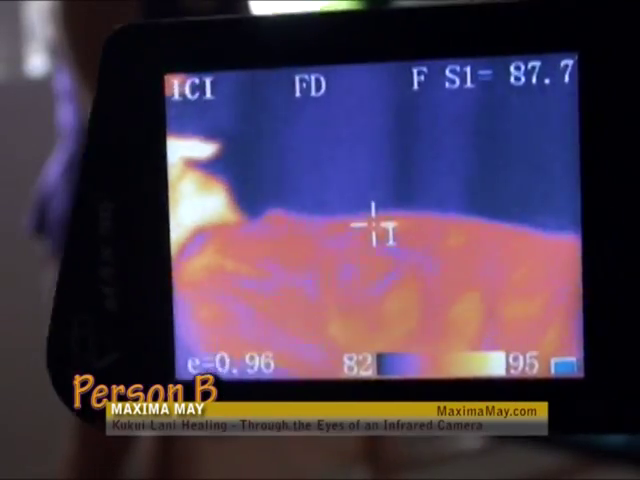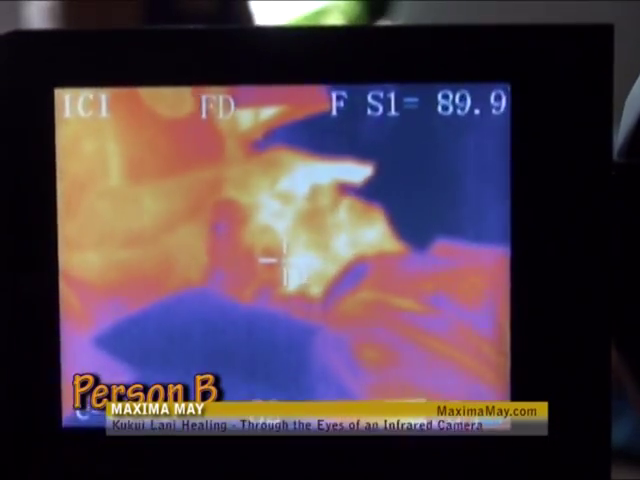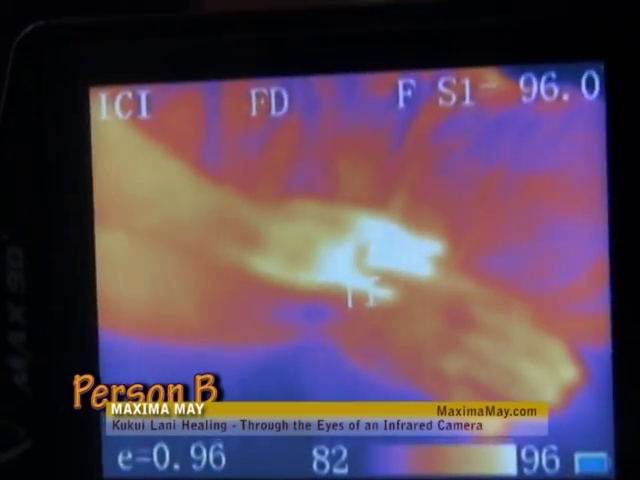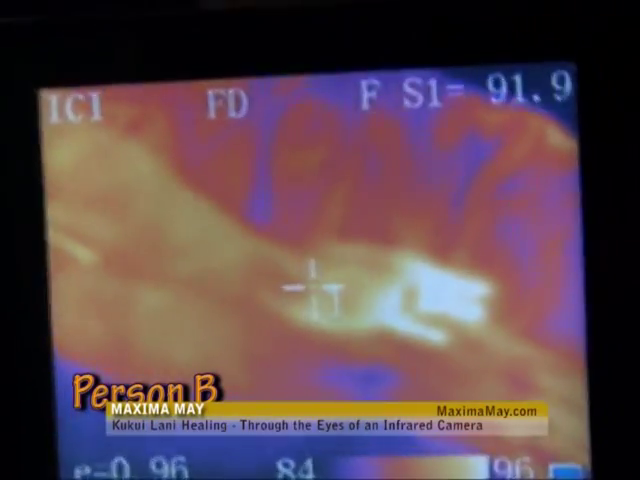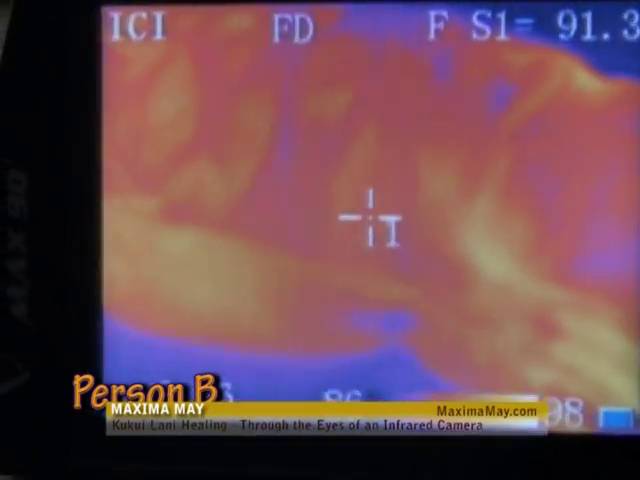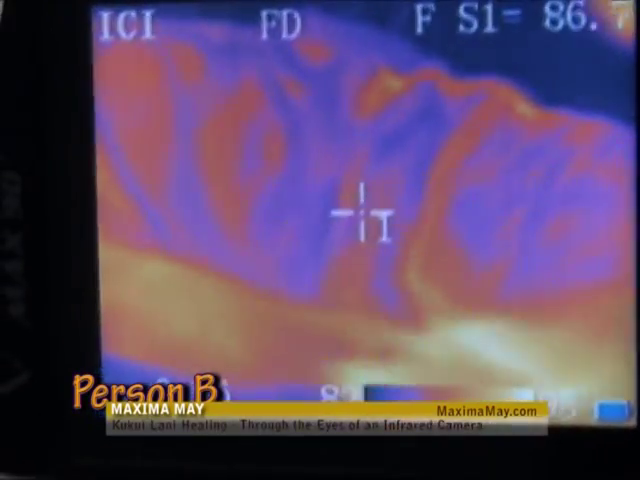When we come down to the person's wrists, you'll see that the area is blue in the coolest area, and as I start to work the energy, you'll see that blue area almost disappear. If I would provide a longer healing, because this person had a 30-minute healing, of course the energy would start to be more balanced.